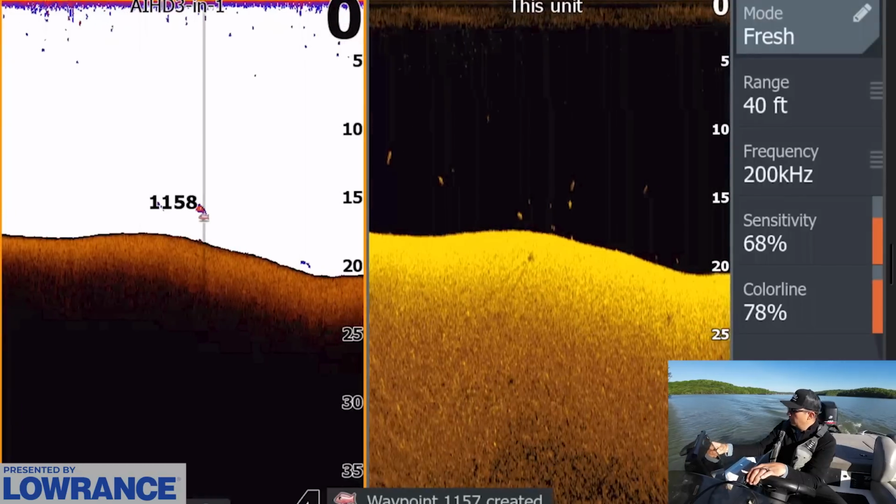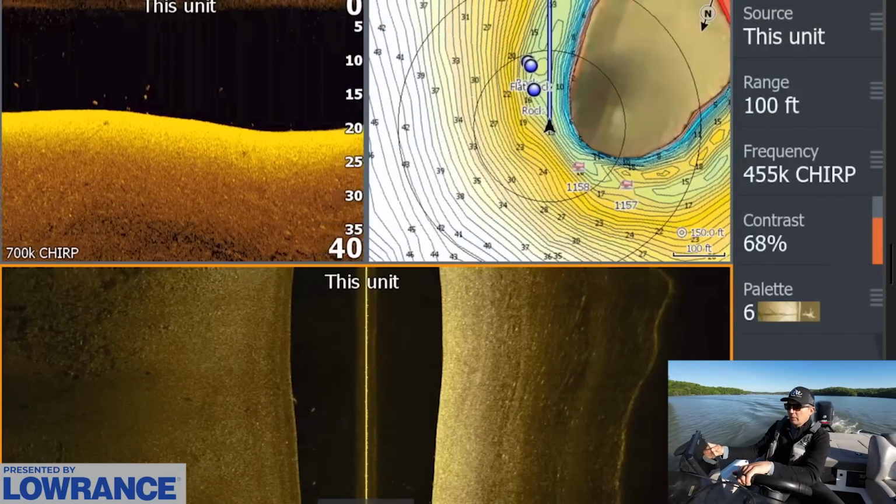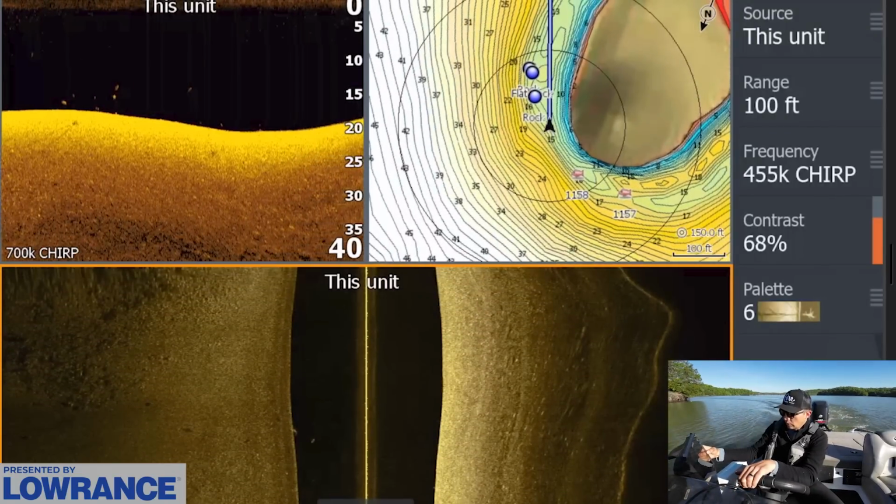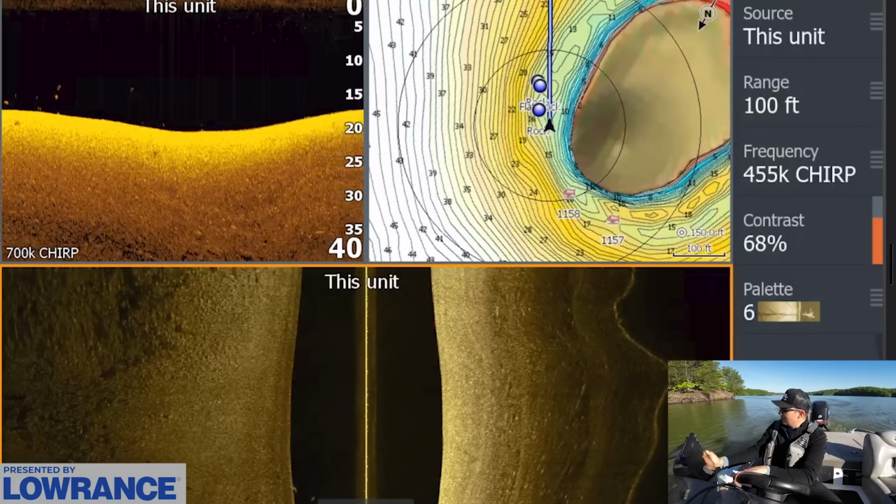So we have these. These are probably, again, early this morning. There's probably a shad spawn going on out here. I want to work my way around this corner because there's a little bit more flat rock that I marked on Google Earth. See if there's anything happening further out here.